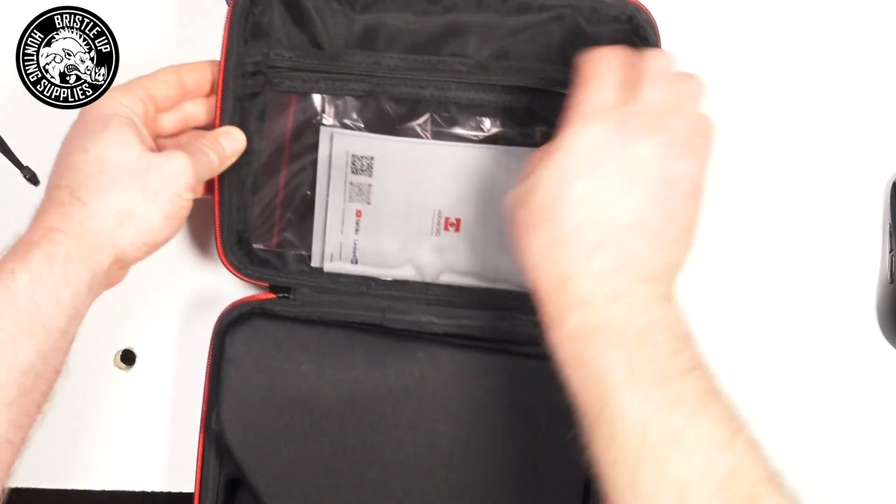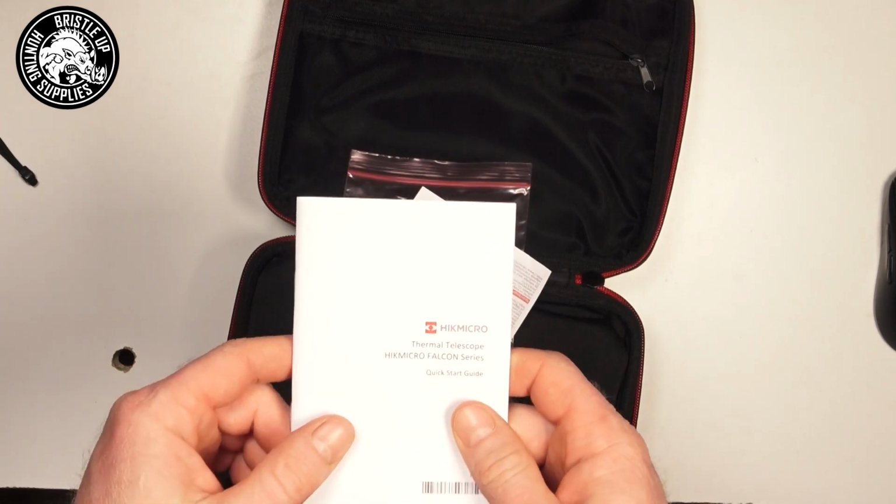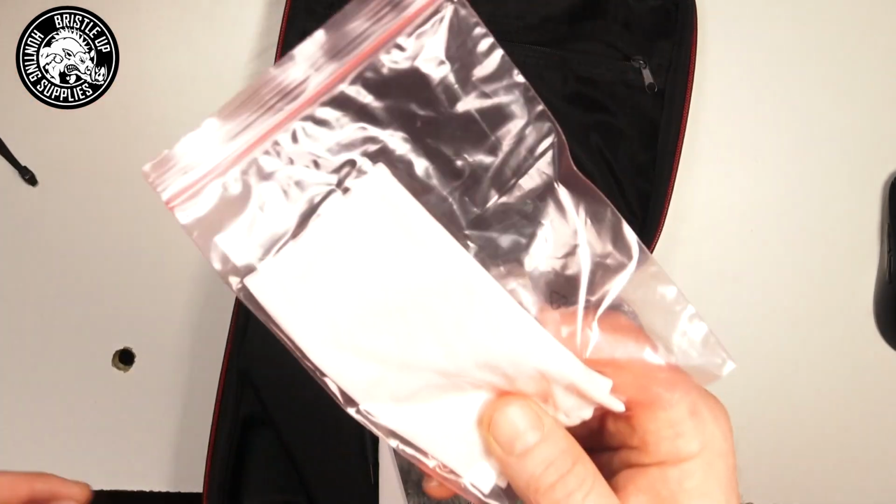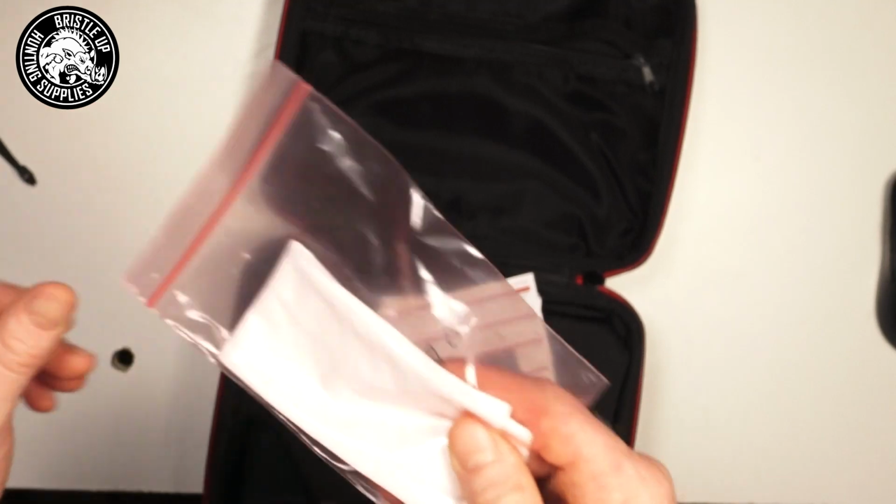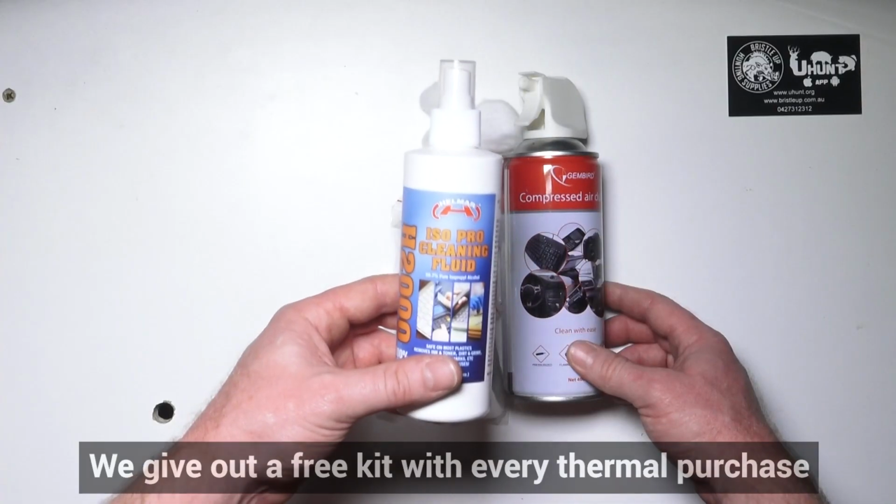Right, then in our zipper here, we have a manual. I prefer to use the manual that you can get online. We'll include a link to that. We have a cleaning cloth. Now, keep in mind, this is not designed, in my opinion, and in my research, to be used on the actual thermal lens. It's designed for the front lens and the other parts of the device.